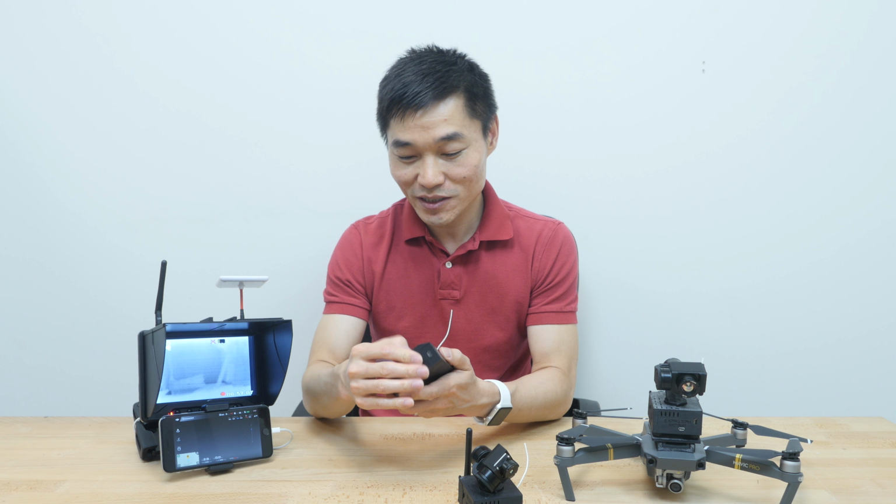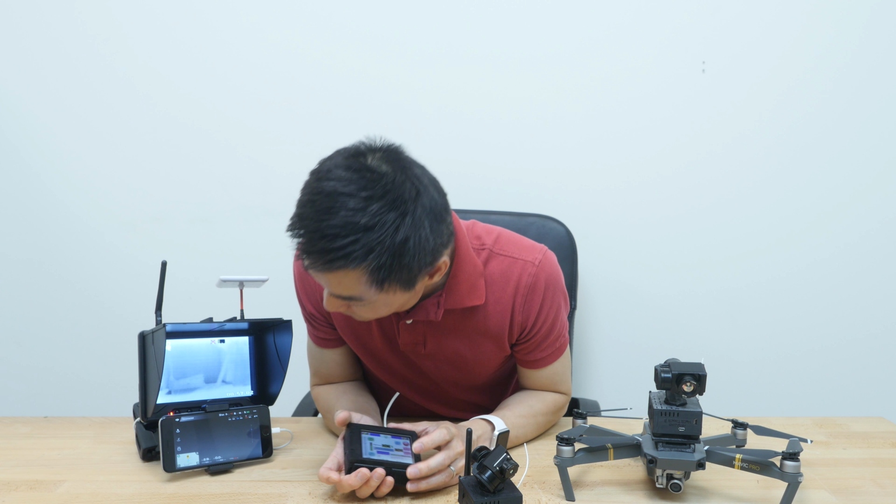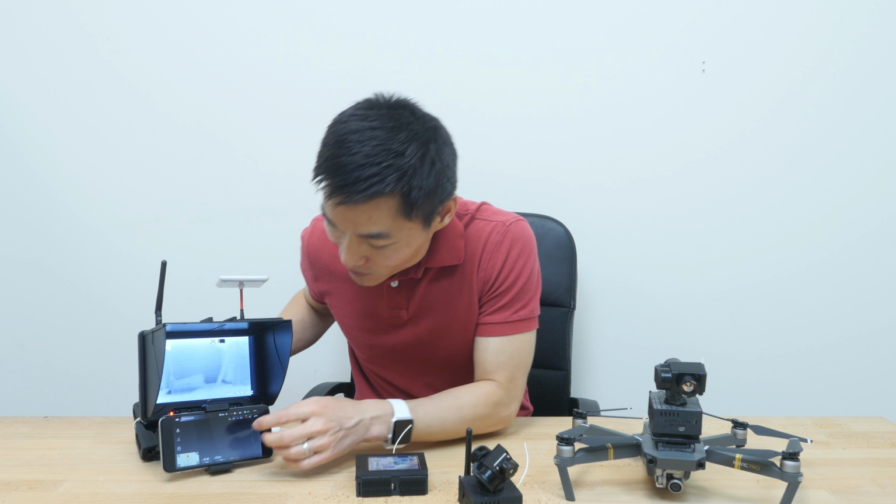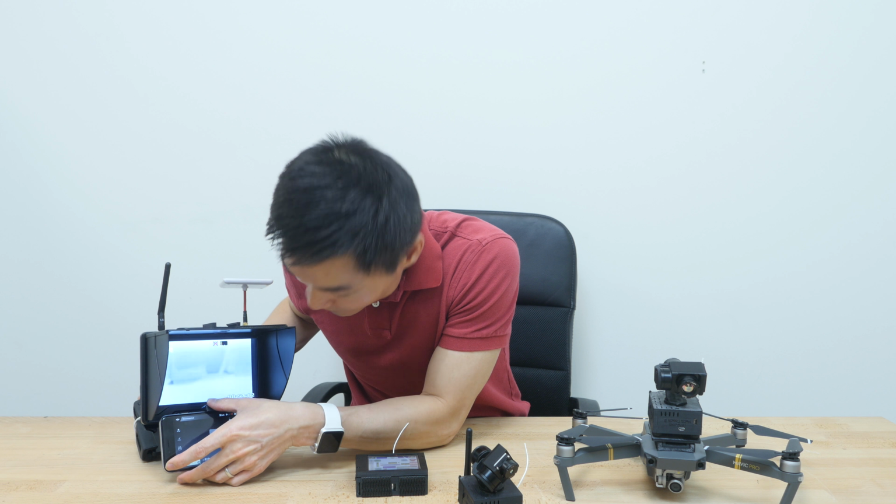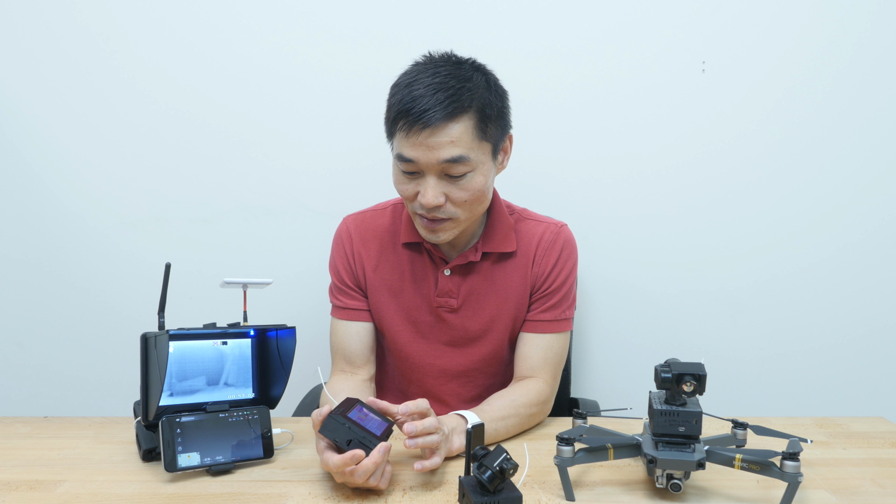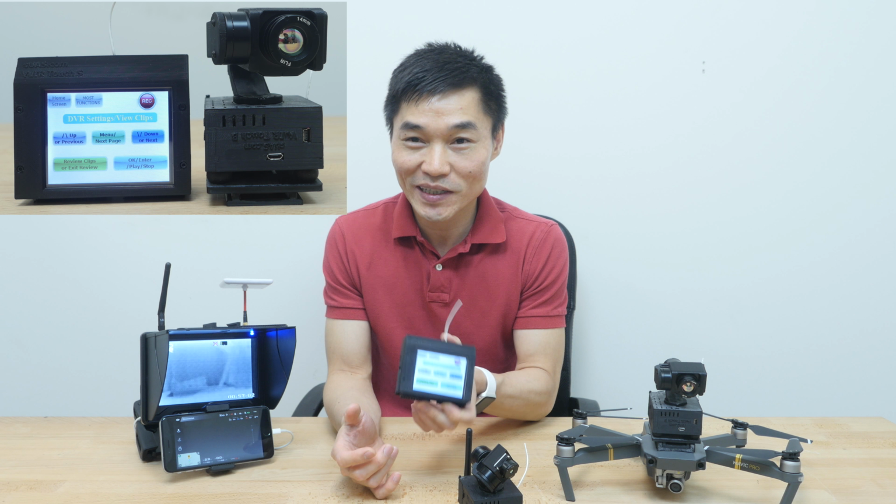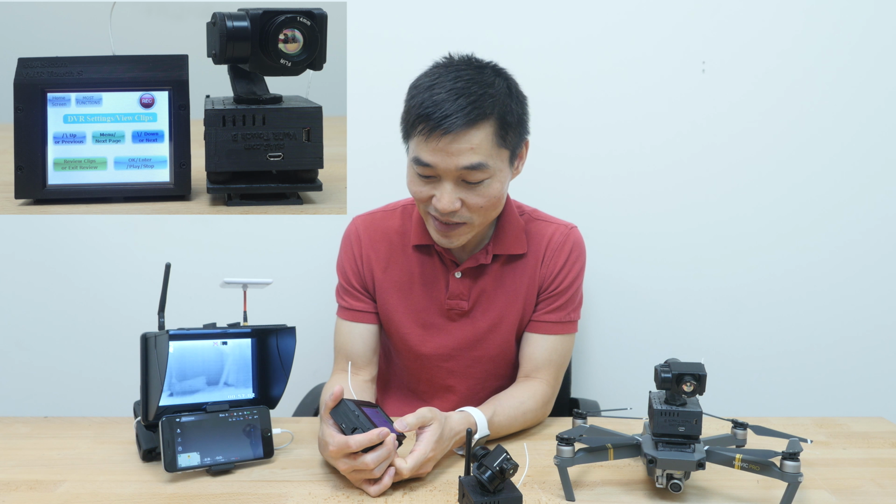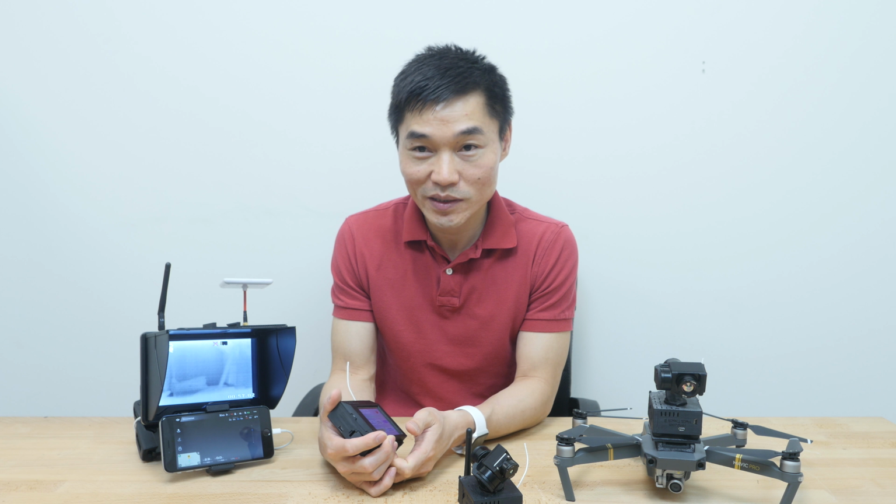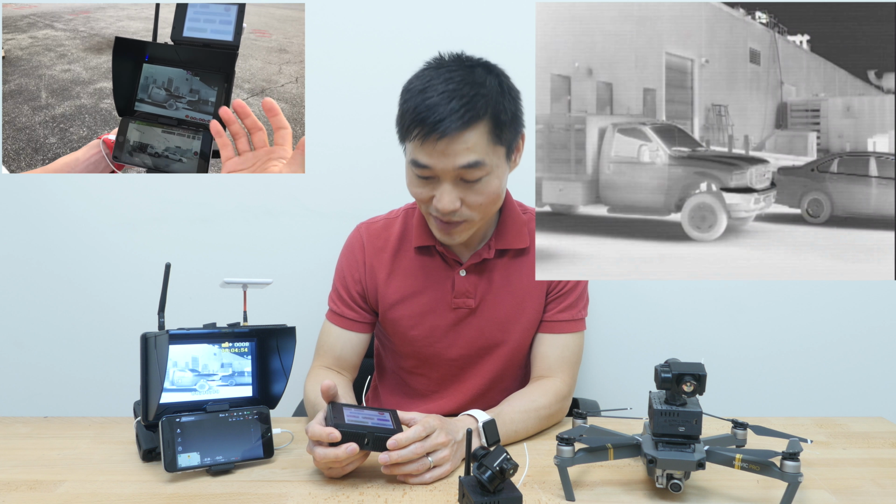You can press the button for it to record the video. Press it one more time to stop recording, so you know when it is recording and when it is not, and how much time you have left on the SD card. Another great feature is that we have made a DVR menu right here, so that you can access the previously recorded videos. This one, for example, I want to play it for you.